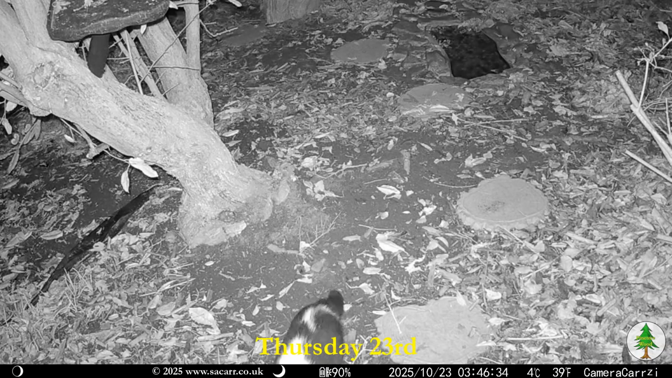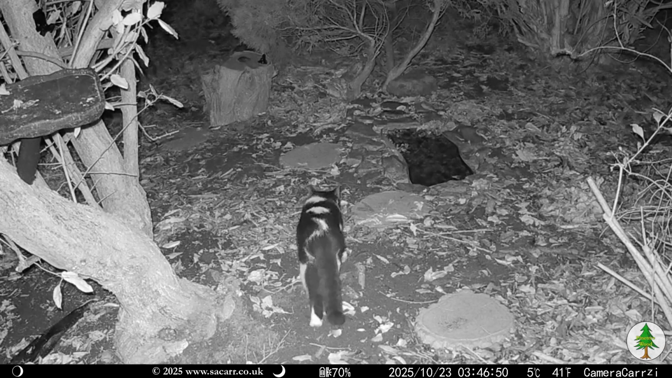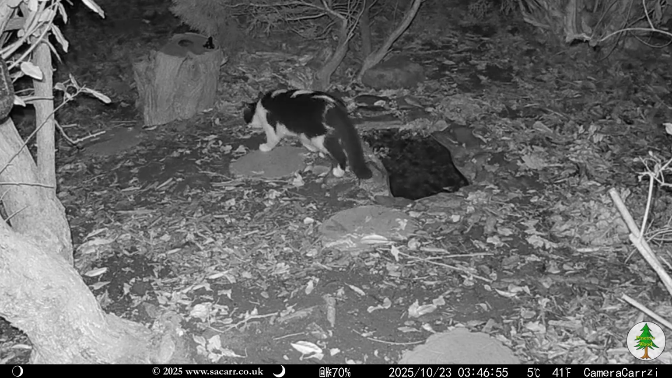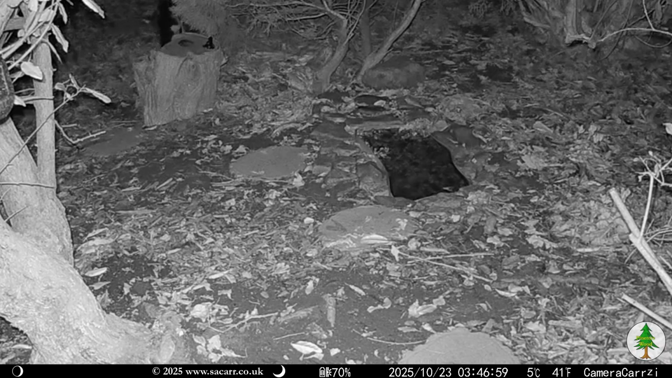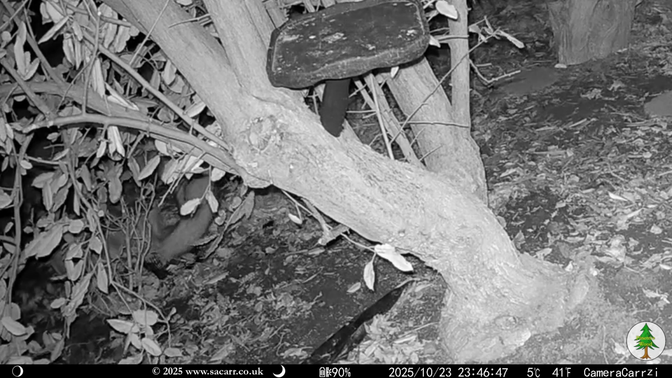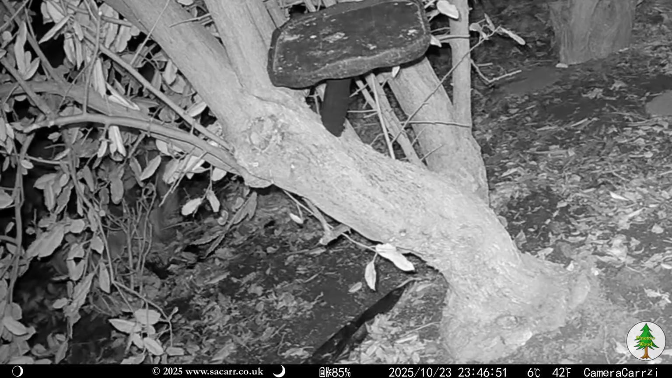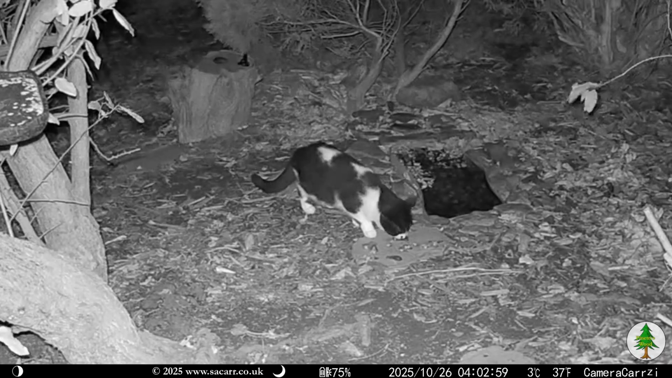Chevron passed through the wood at 3:46 in the morning. There was a brief fox capture behind the tree at 11:46. That was it for the 23rd. Chevron was back again at 4 a.m. on the 26th.